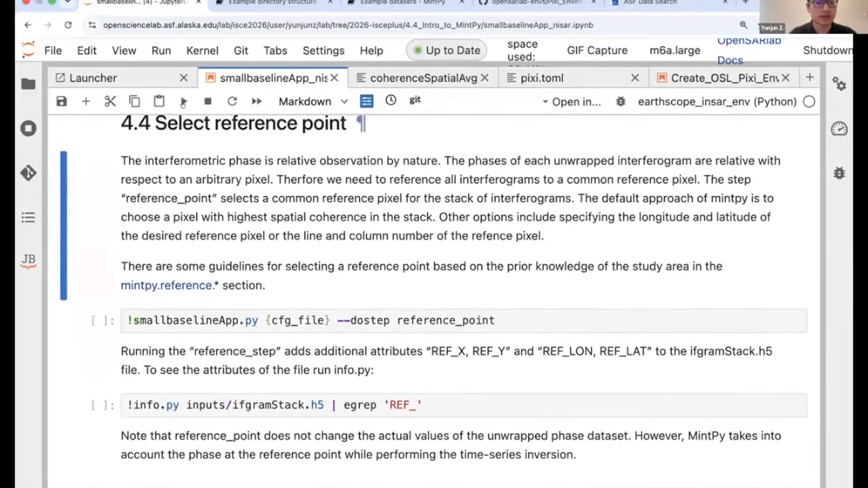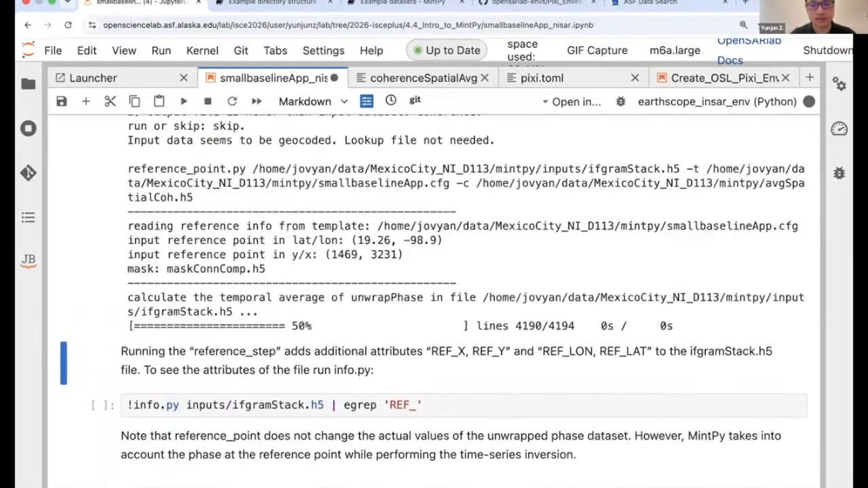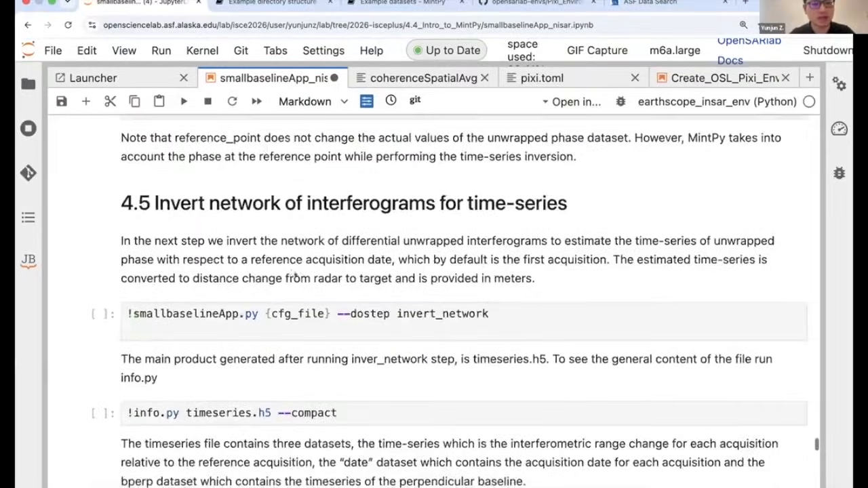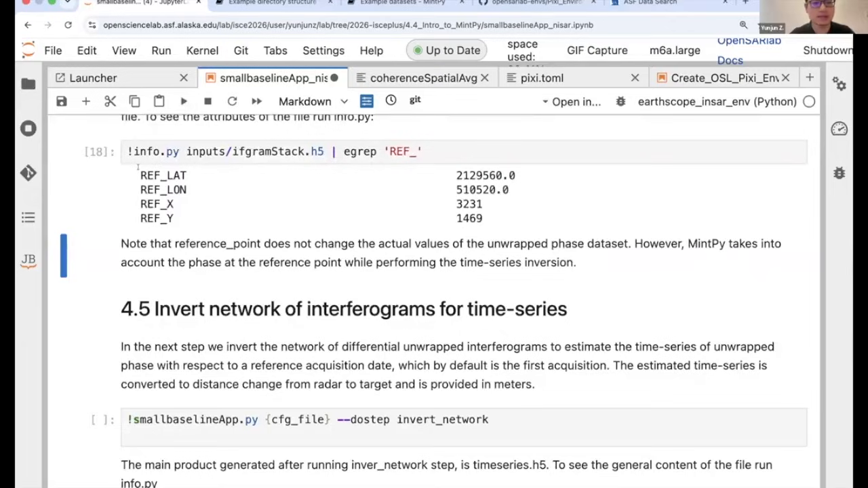Afterwards, we need to select a reference point before we do the SBAS inversion. And you can see here it should finish really fast because we're not really changing the data values themselves, except just adding metadata to the H5 file, basically adding the reference point in lat/long and XY to the data itself. And when we do the SBAS inversion, the code will read the original interferogram stack, the original interferometric unwrapped phase, and apply the spatial referencing on the fly when it does the SBAS inversion.